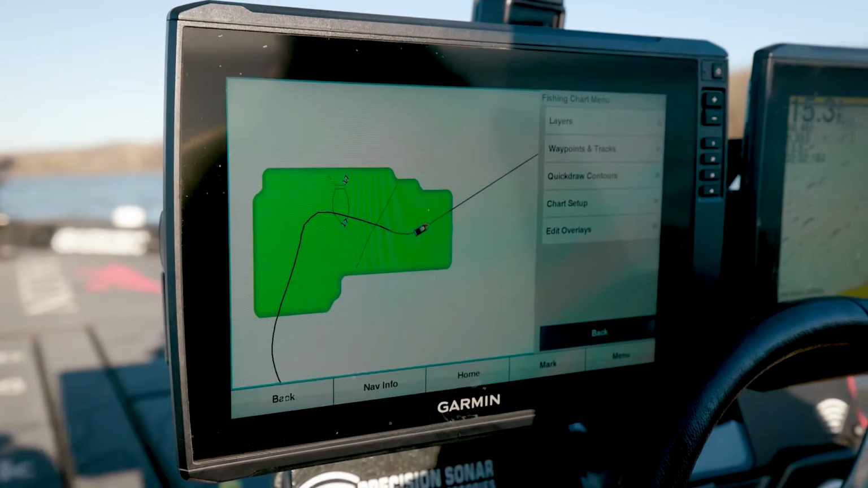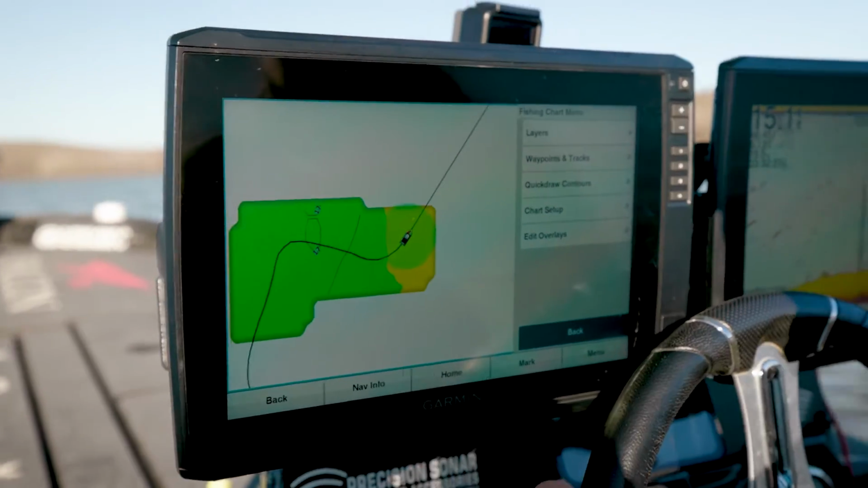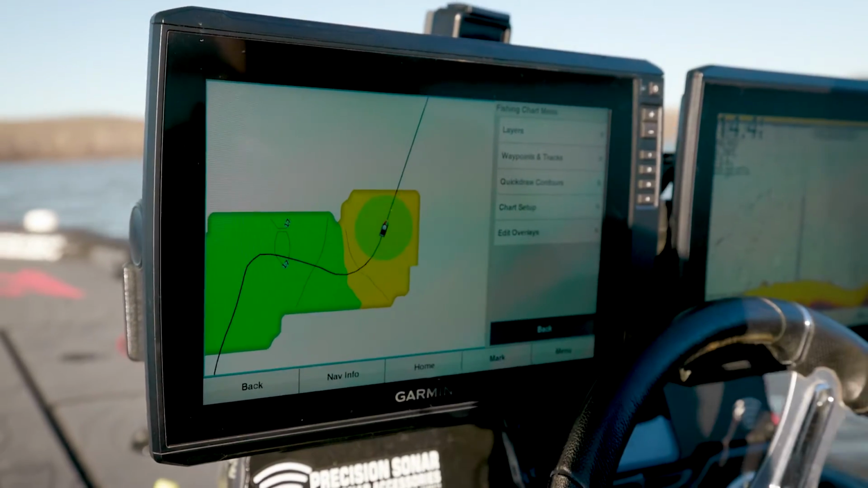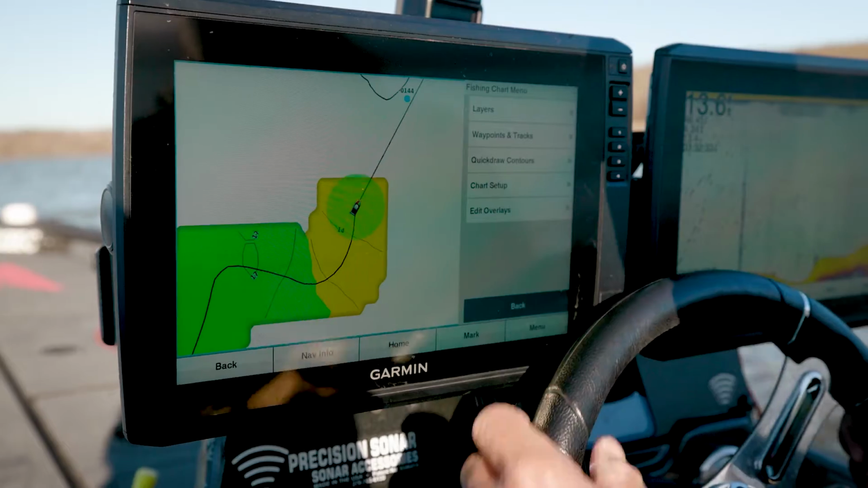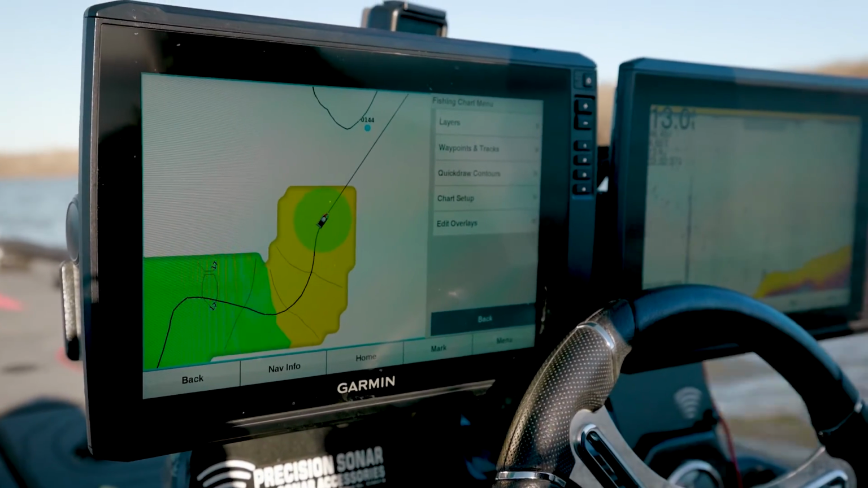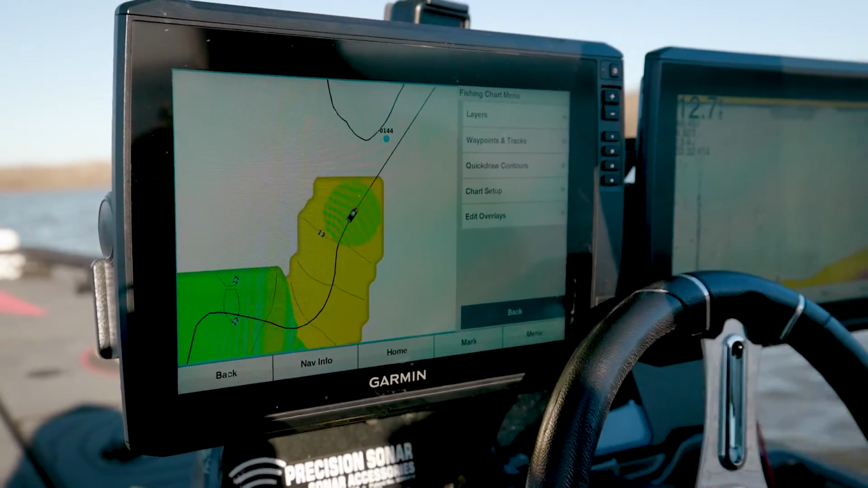It really doesn't take long, and as long as your transducer is in the water, you can literally go as fast as you need to go to build it. This lake that we're on is maybe 50 acres. I built it a few years ago, and it probably took me less than an hour, just going side to side and building it.